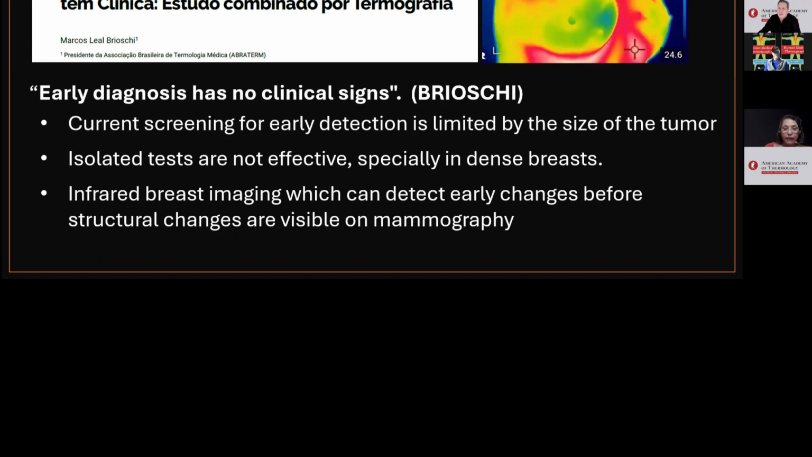Current screening is limited by the size of the tumor, around 80 millimeters. Isolated examinations are generally not effective, especially in dense breasts. Infrared breast imaging can detect early changes before structural changes are visible on mammography.